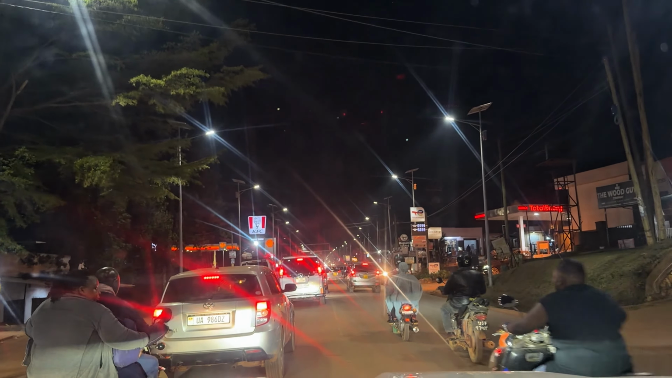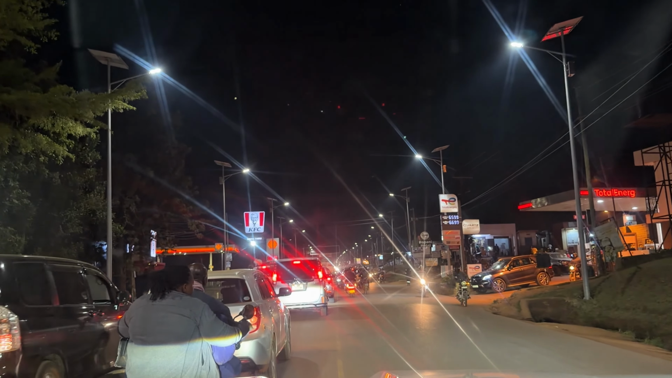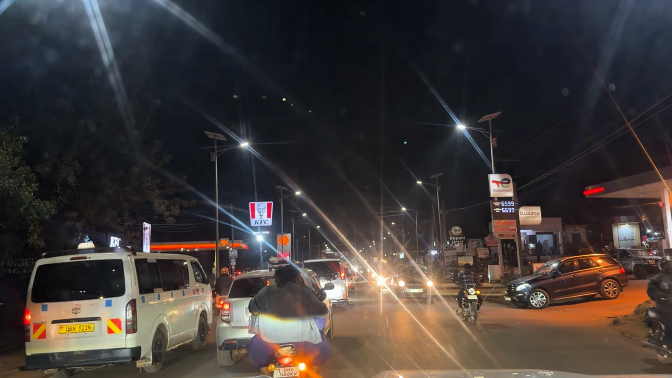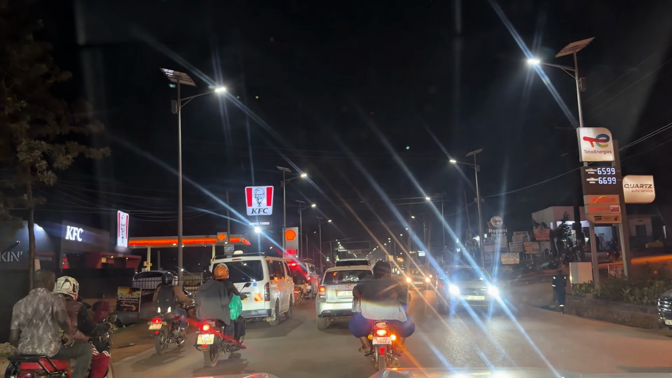On the left side we have KFC Chitende. This is a very busy KFC. It opens at around midday. And to the right side we have Total petrol station.